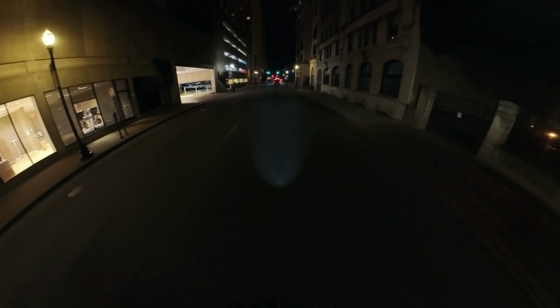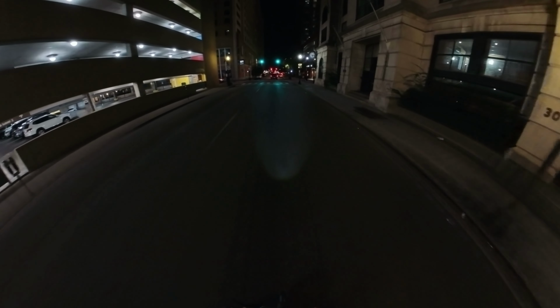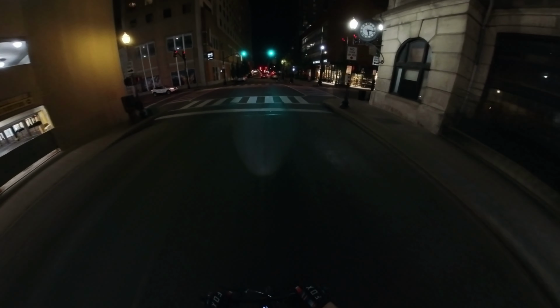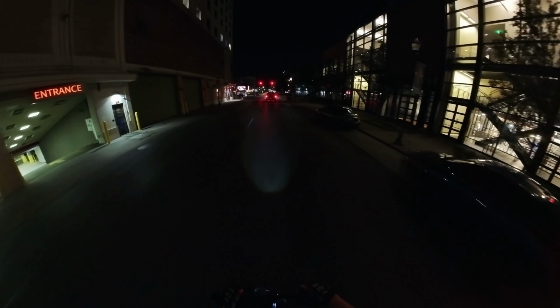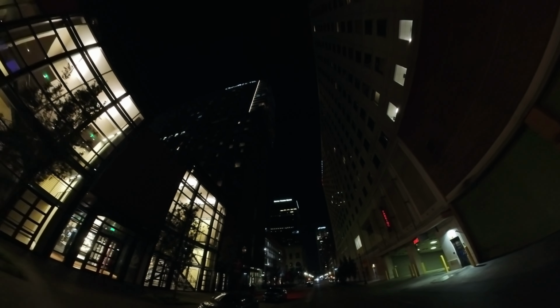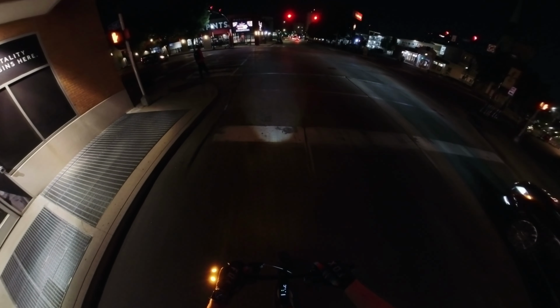I'm just going through some of these other side streets. So I believe this is, I forget what street this is, so I'll see up here at the intersection. And then the hotel that's to my right, kind of behind me, is the Omni Hotel. So I want to go up here and go a different way.